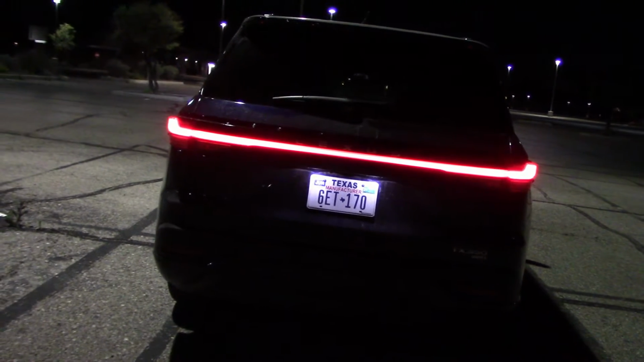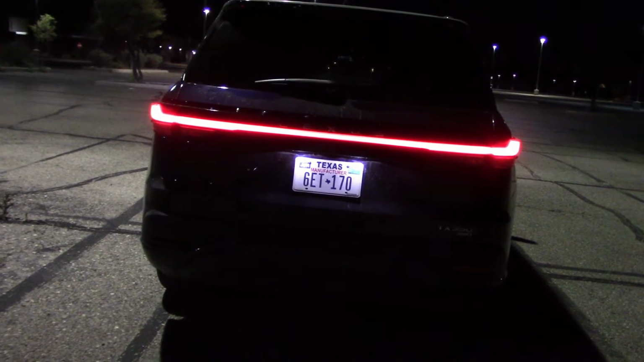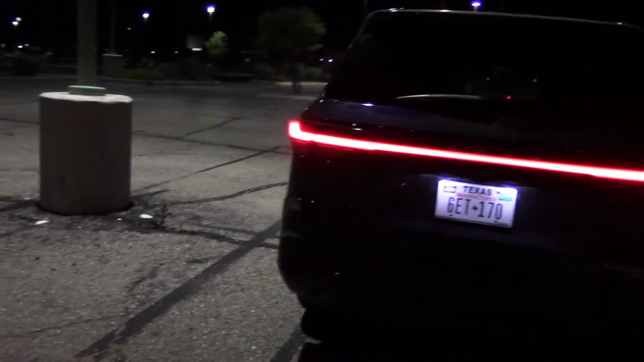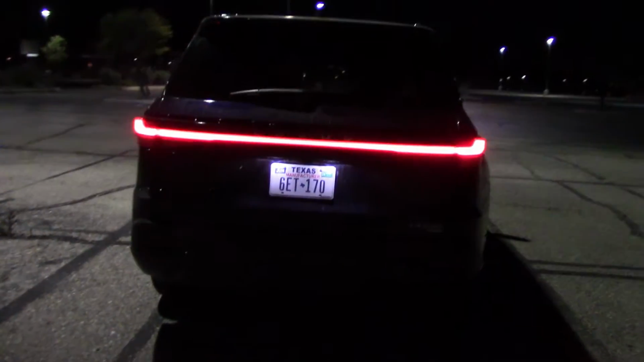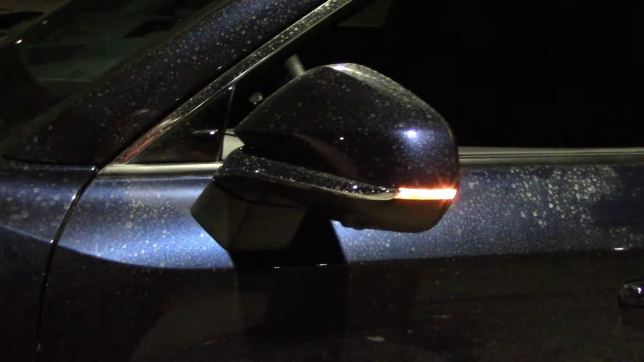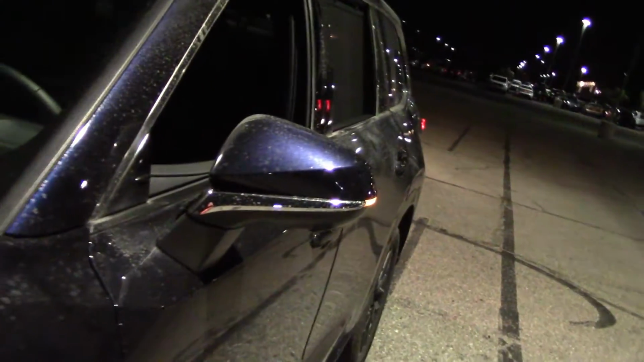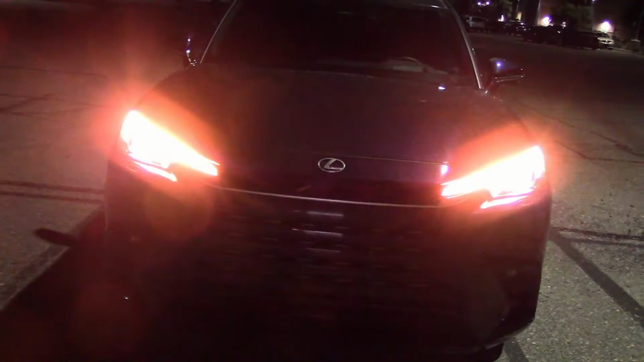Here we have the rear tail lights spreading from one end to the other. Pretty noticeable. As you see, the emergency flashers are separate. A bit on the small side, but they're bright enough. I have some lights flashing on the mirror, but only seen from the side. Not going to see much from the front. And this is what you'll see from the front.